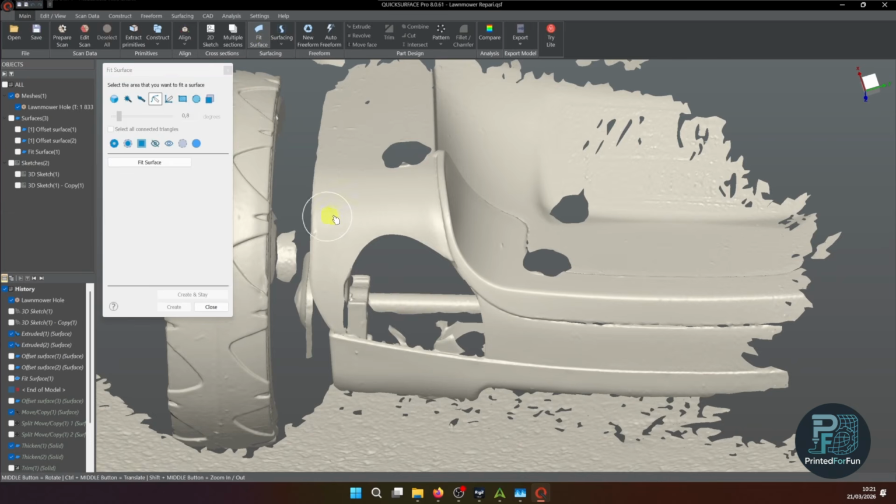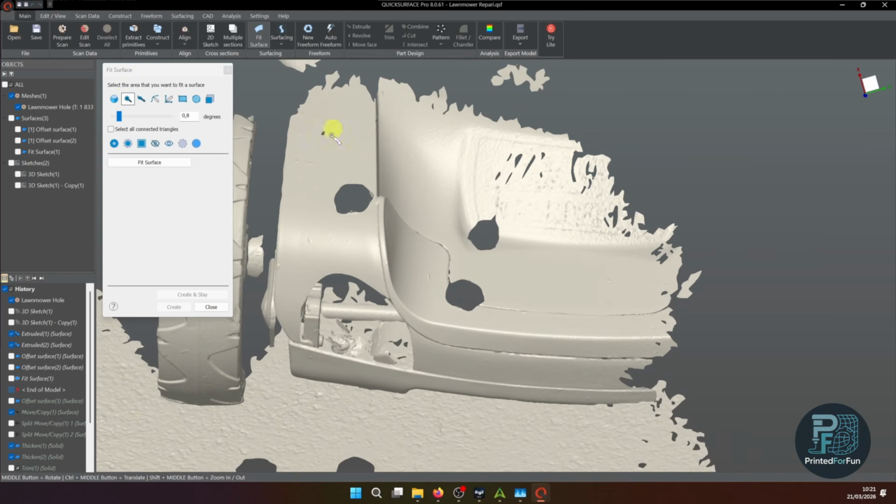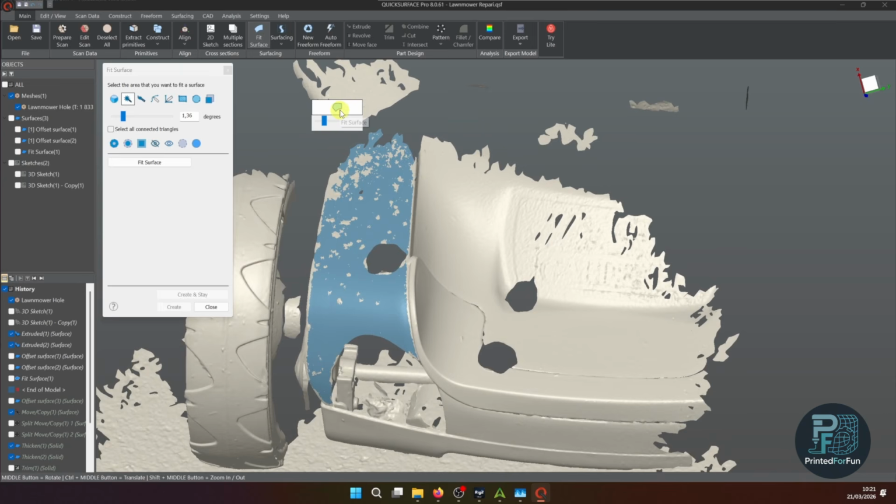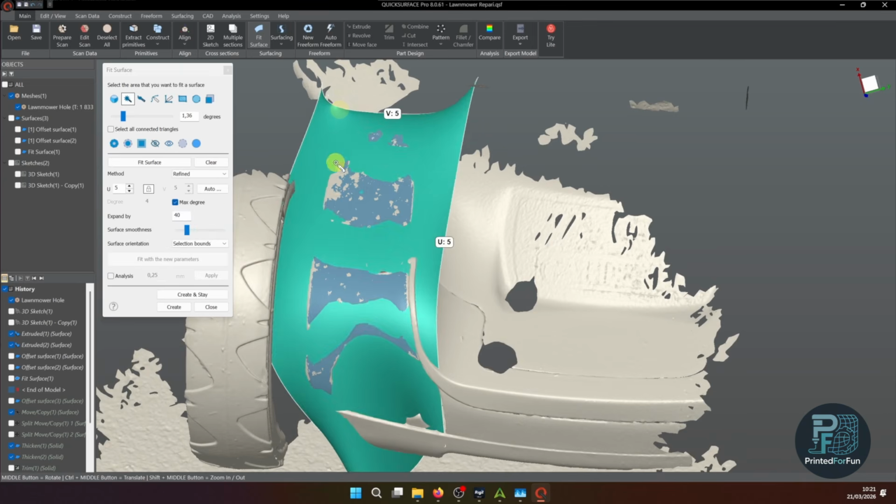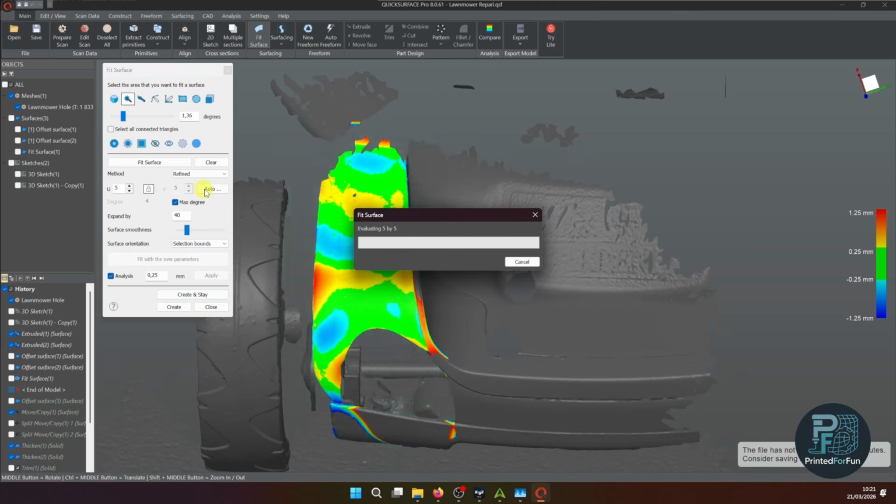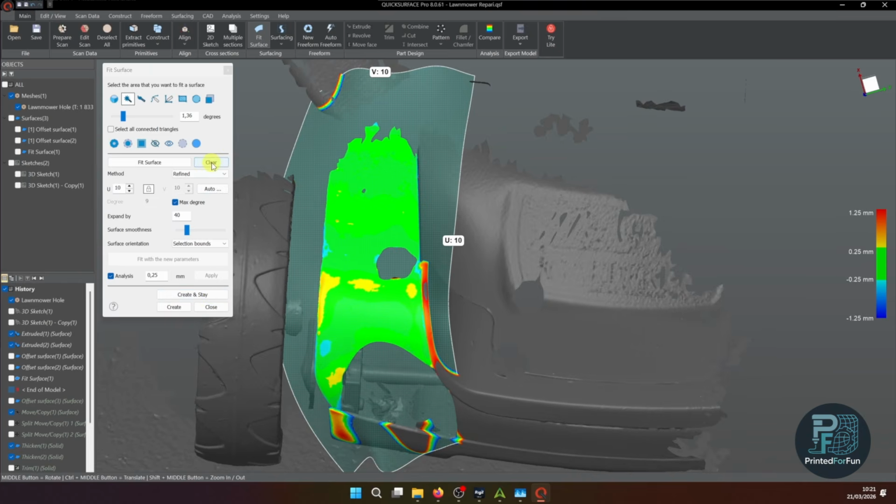You just select fit surface. And what I normally do if I want to fit a surface on one part, I just use this magic mouse button. Then I use the slider to select the fit band and fit the surface. Maybe you need to adapt it a bit so it's fitting better. So this looks quite fine.